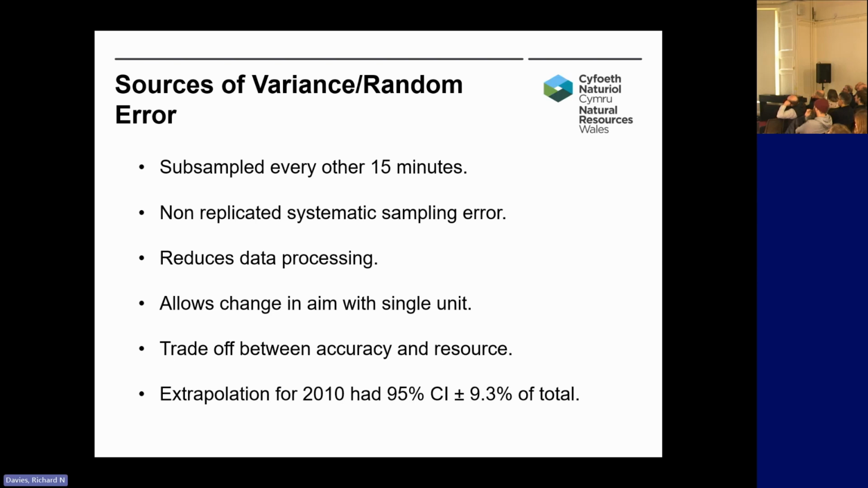So there's a trade-off between accuracy and resource, but we've done some work looking at this, and we've used something known as a V5 estimator, and we've looked at the errors involved with these extrapolations, and we generally find that it's less than 10% of the total estimate. So I think we can live with that, with the benefits it gives us.